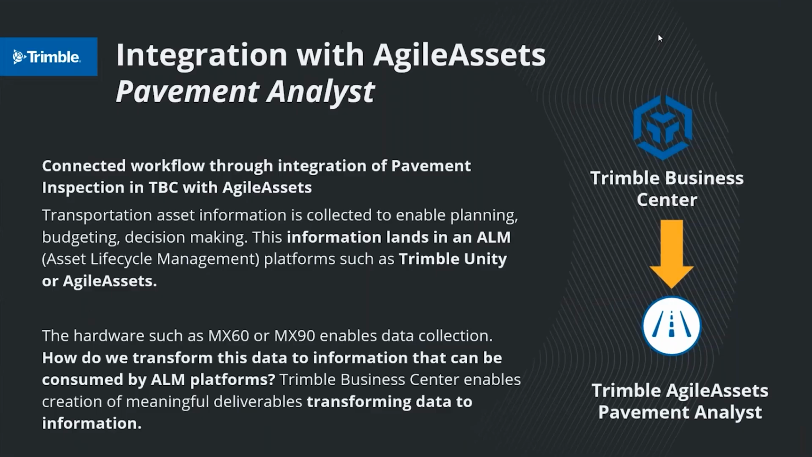We also have a direct integration with the AgileAssets Pavement Analyst. Transportation asset information is collected usually to enable planning, budgeting, and decision making. That's why the information about your potholes, cracks, depressions, bumps, and all the other types of distresses in your pavement usually lands in the asset lifecycle management platform, such as Trimble Unity or AgileAssets.